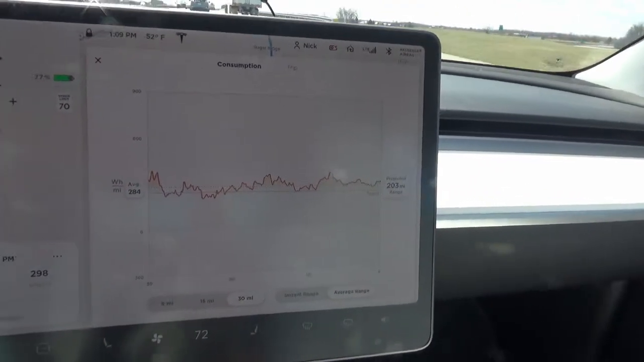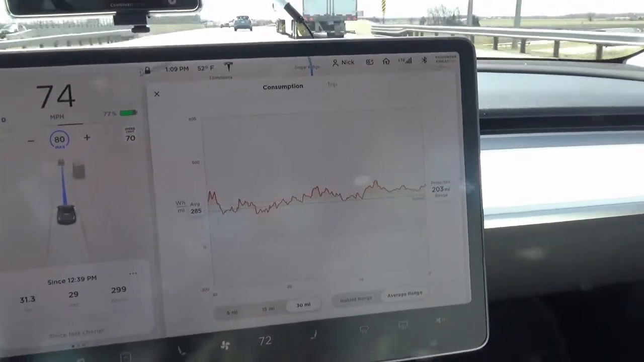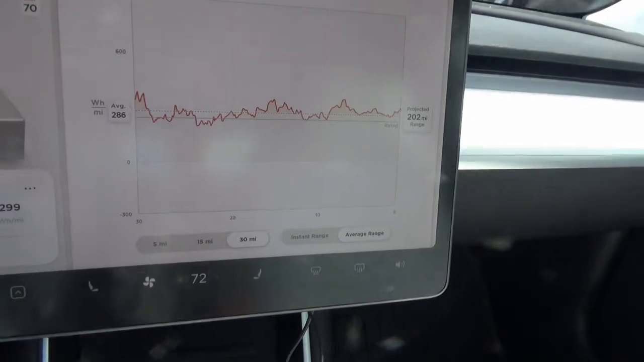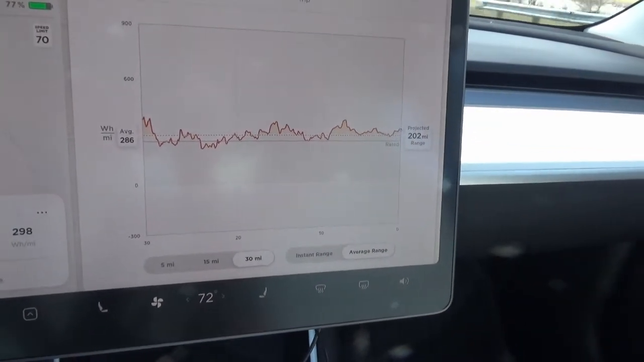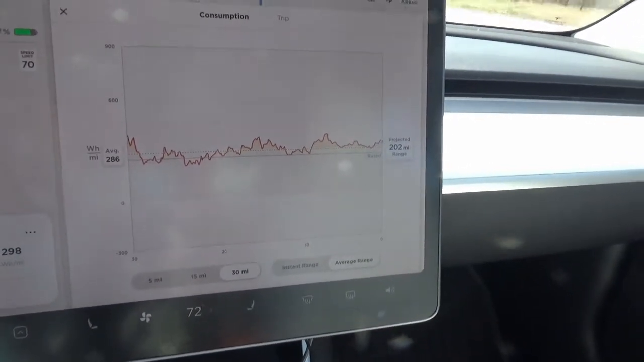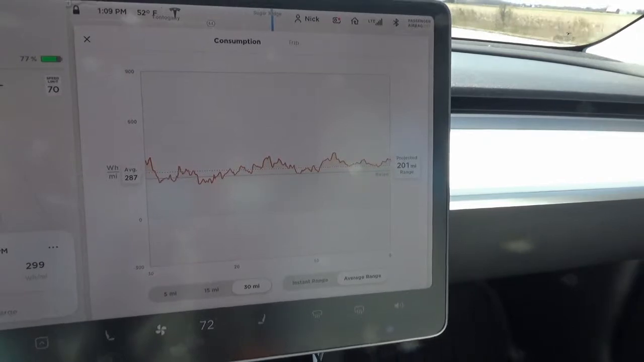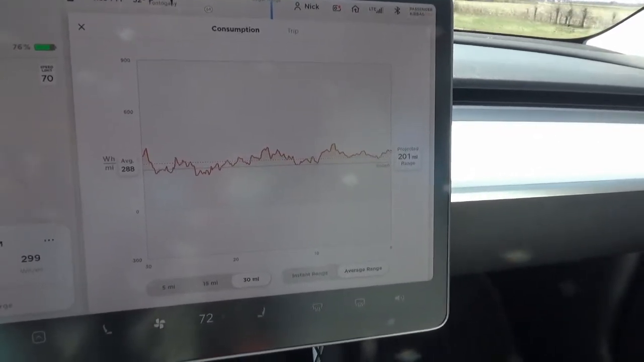So here's over the last 30 miles. Consumption's been about stable, and it's estimating if I keep up with the average 286 watt hours per mile over the last 30 miles, then it'll be 200 miles left on the battery, so that might not be too bad.